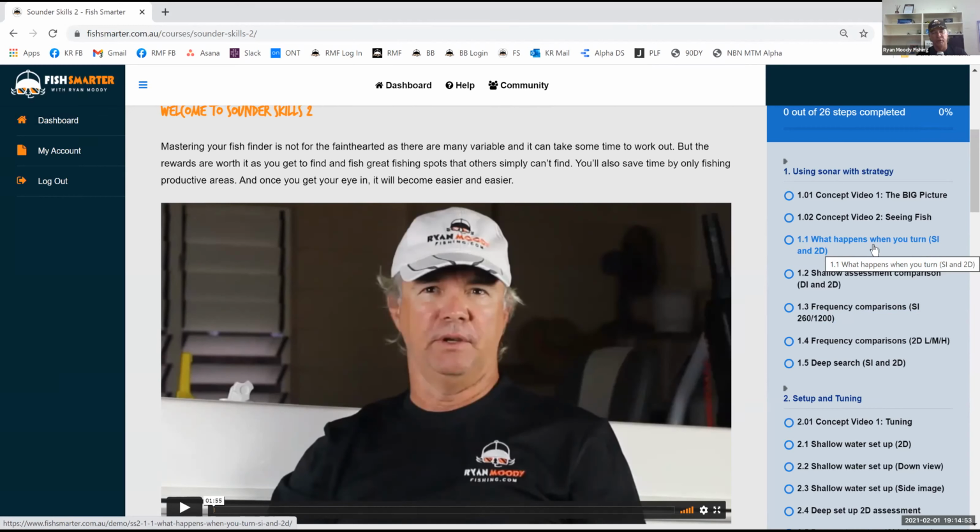Turning, what happens when you turn your boat, how the beam interactions all change, and how they can show and hide fish in different manners. Then we have a shallow assessment, which is like a comparison between down imaging and 2D, and it shows you which functions best and why, and how they show fish differently as well, and what to recognize there.